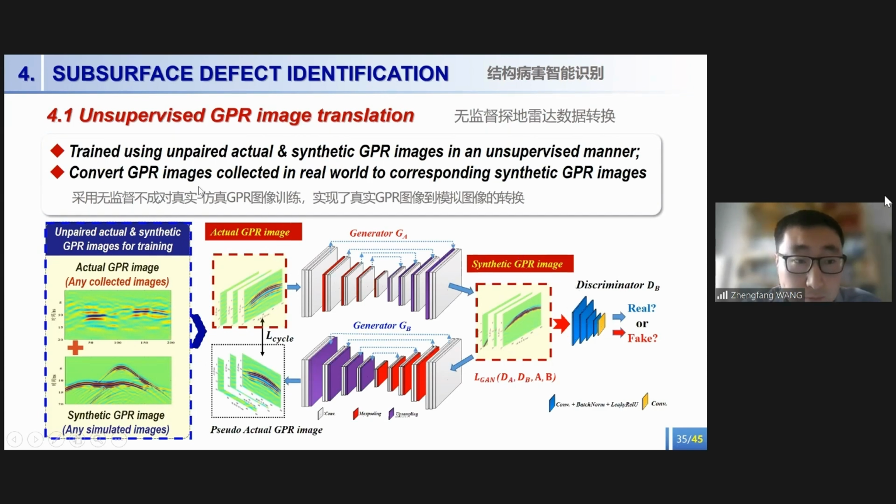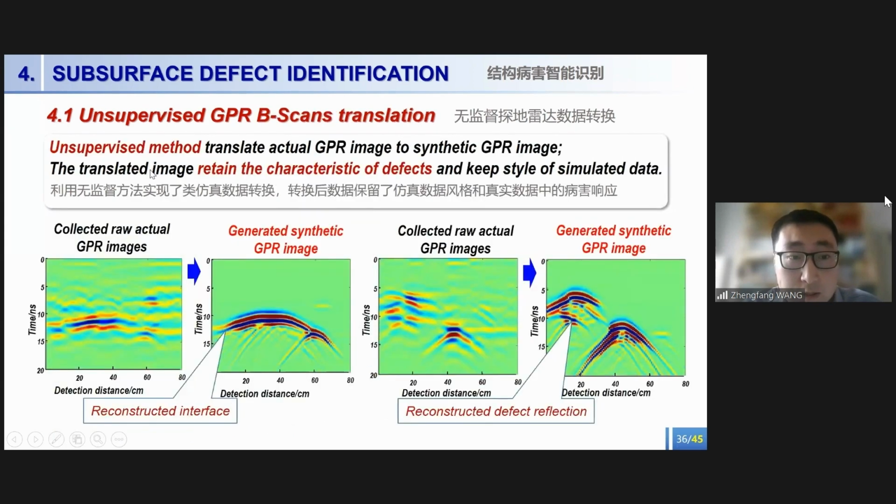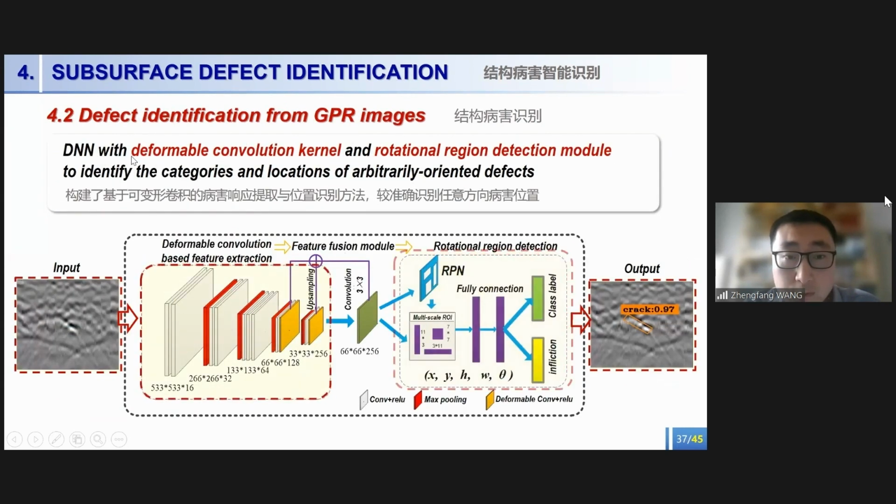Then the translated synthetic GPR image retains the characteristics of the defects and keeps the style of simulated data. This is followed by a DNN model with a deformable convolutional kernel and a rotational region detection module to identify the category and location of arbitrarily oriented defects.